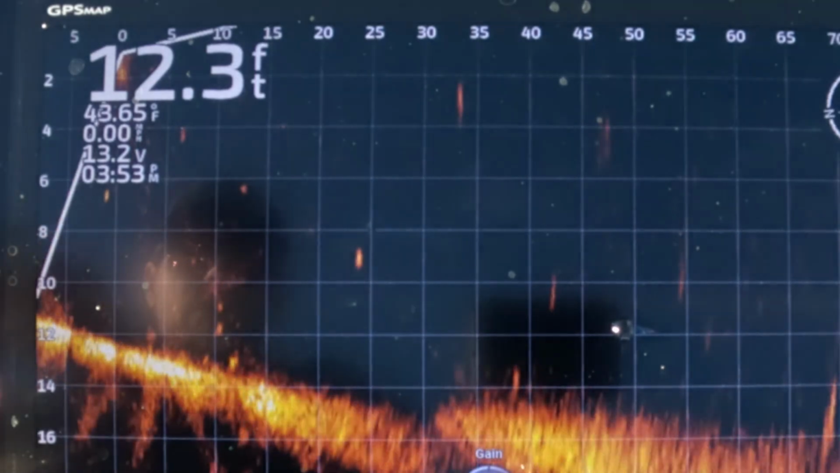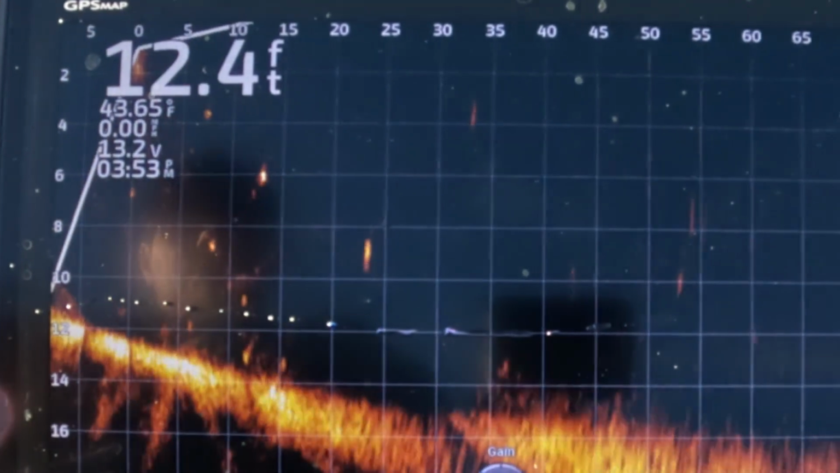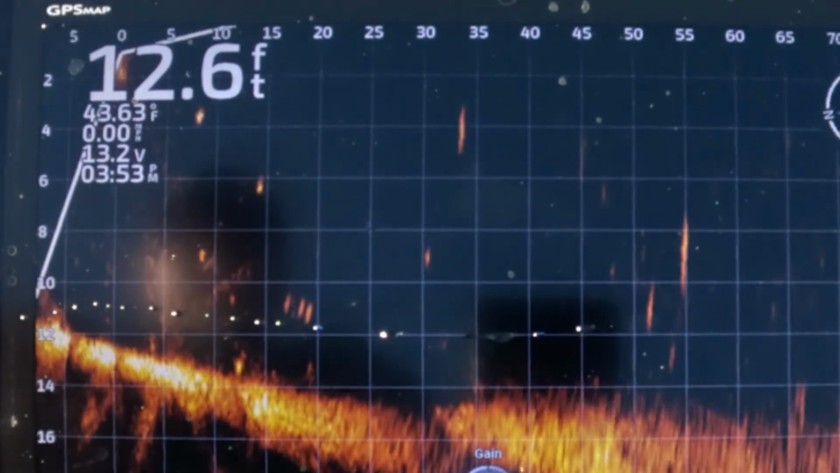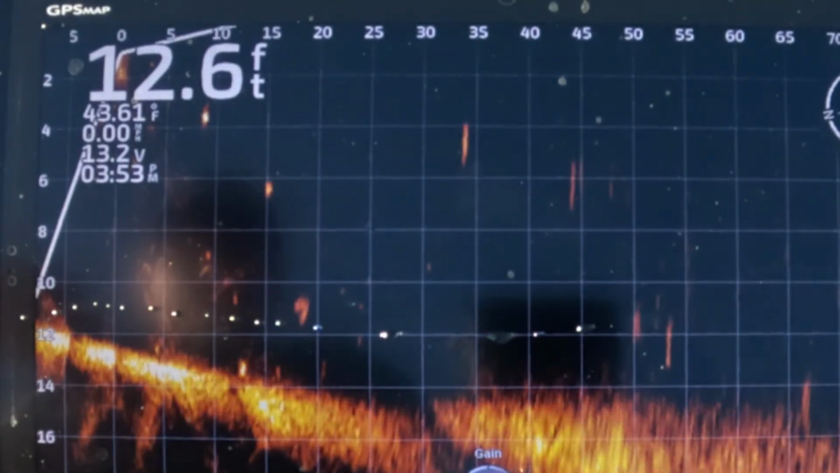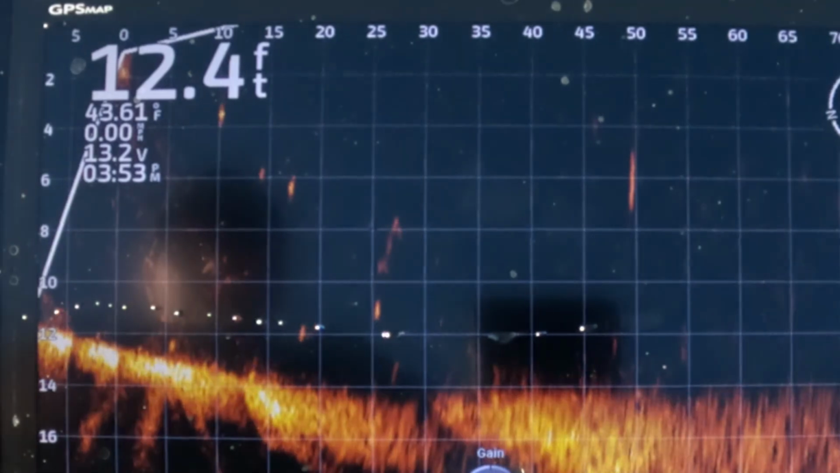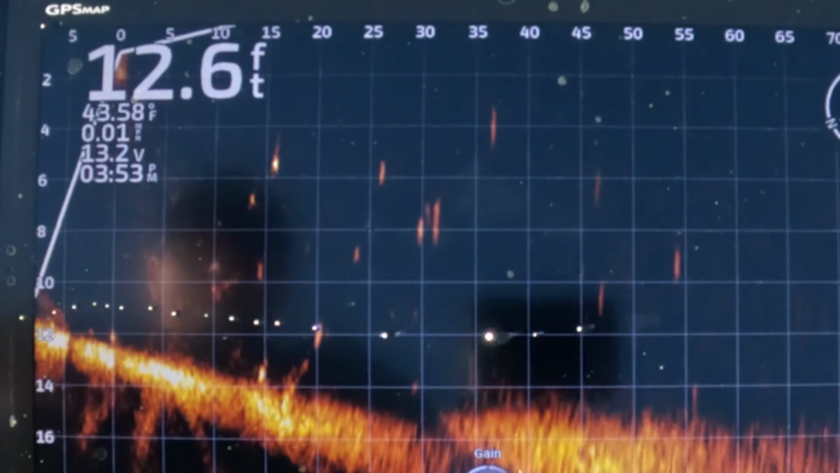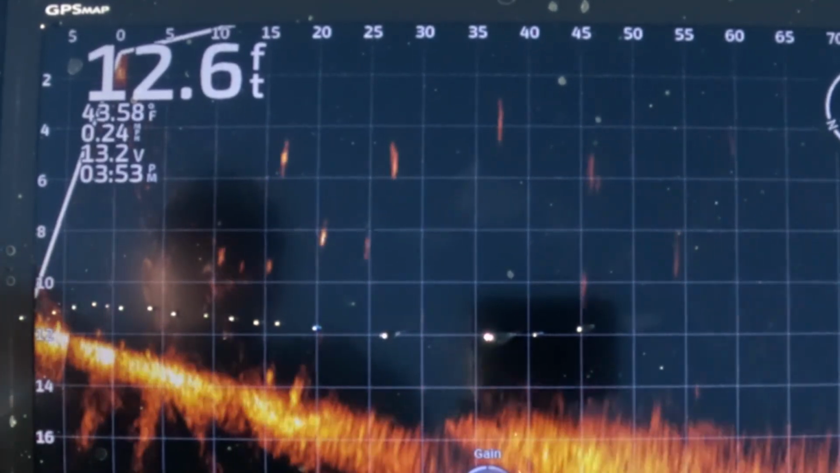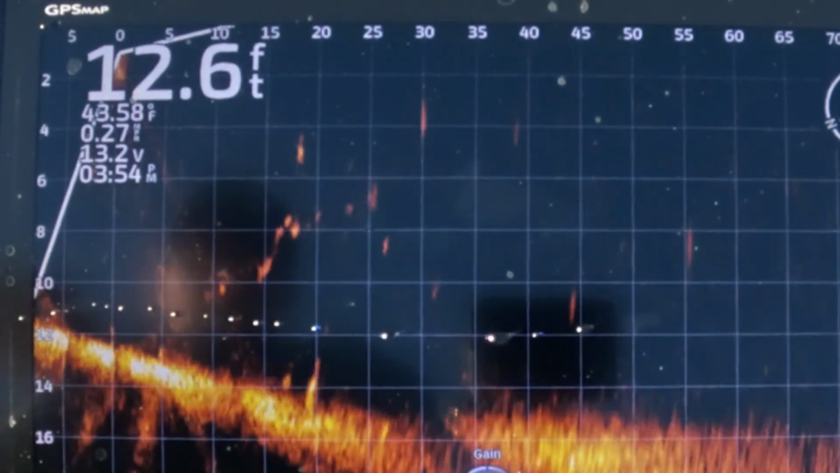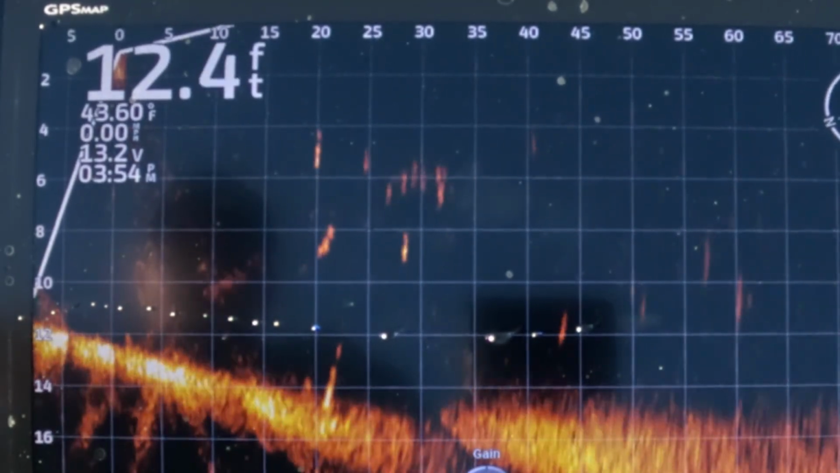Yeah, it's down there at 10. You can see it down here. 10 foot. This thing really dives. Starting to come up now. It's interesting, it didn't get that much deeper on the fluoro. It's kind of flirting with 11 now. There it is. Yeah, it's definitely down there.